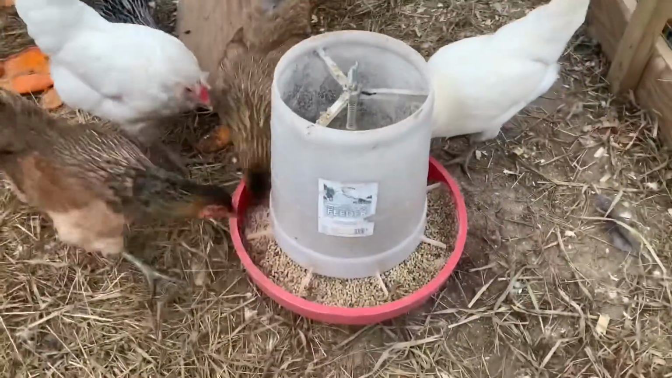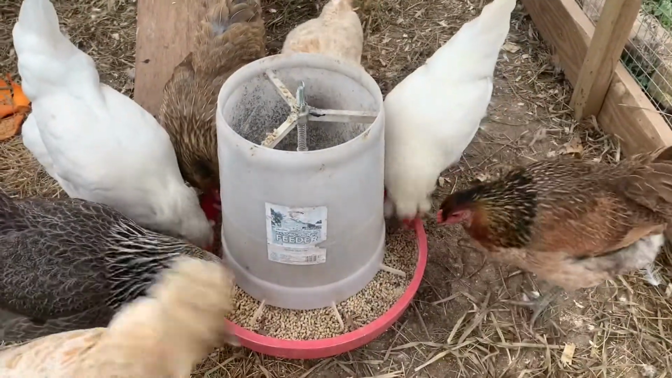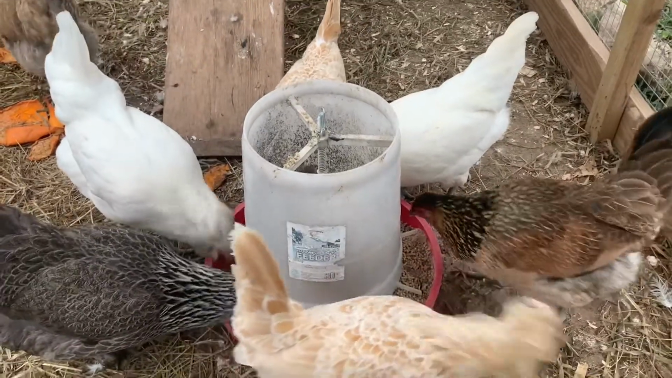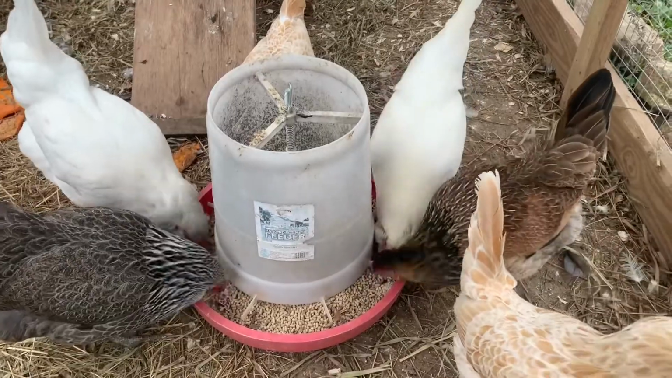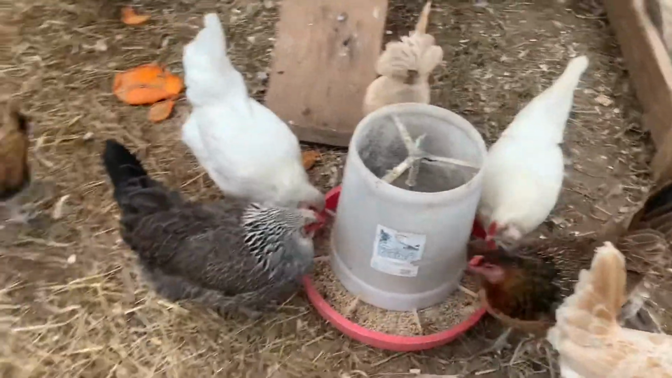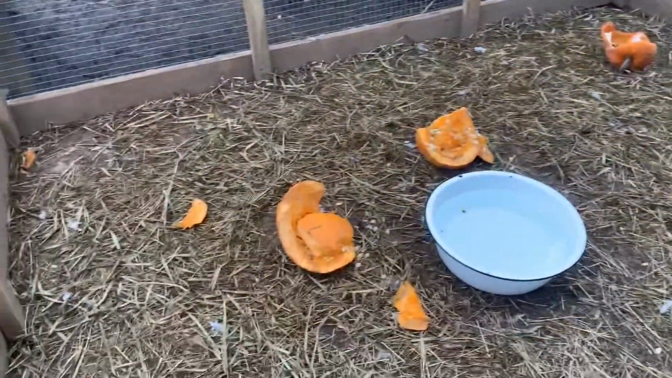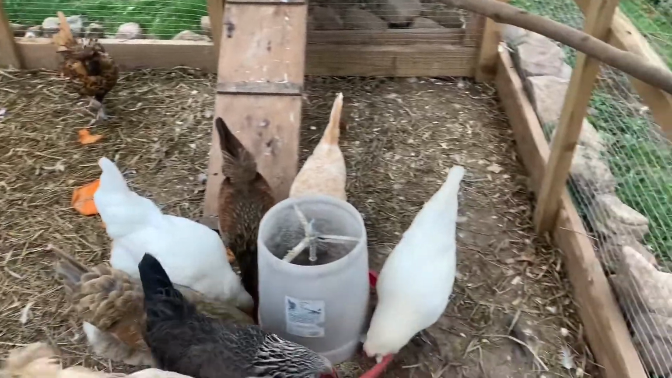Or every other day, every third day, because that will set them for quite a while. And it's funny because there's always food in there, but when I put fresh food in, it's like they haven't eaten in a week. They vibrate right to it. We've got some old pumpkins from Halloween in there they've been working on. They enjoy those. So yeah, there's the chicken chores complete.